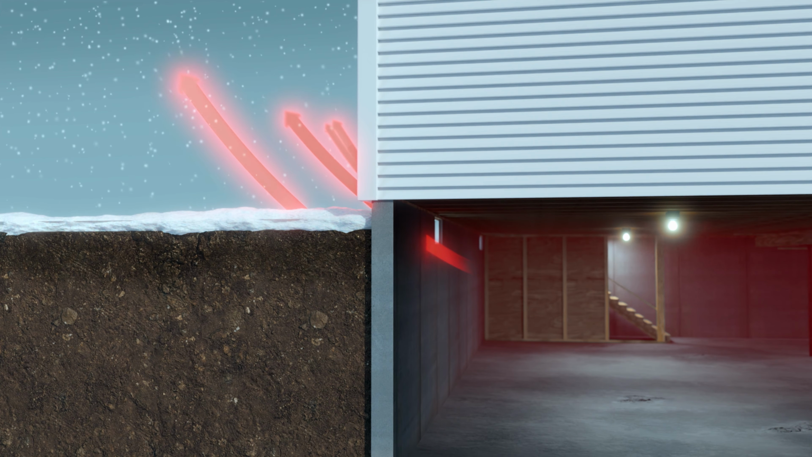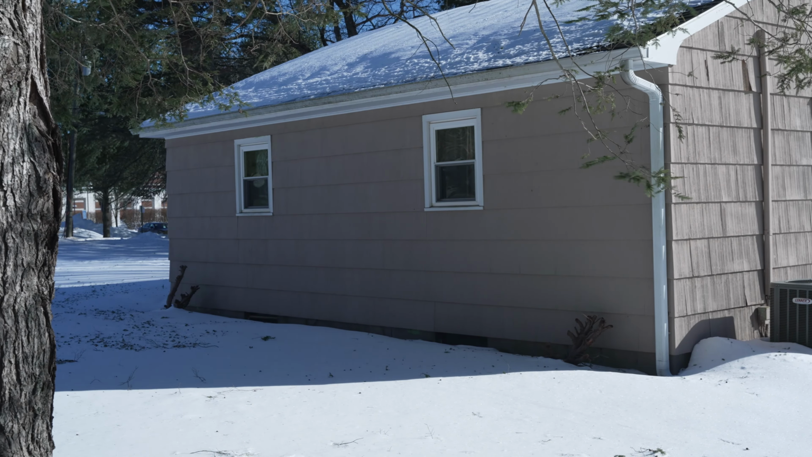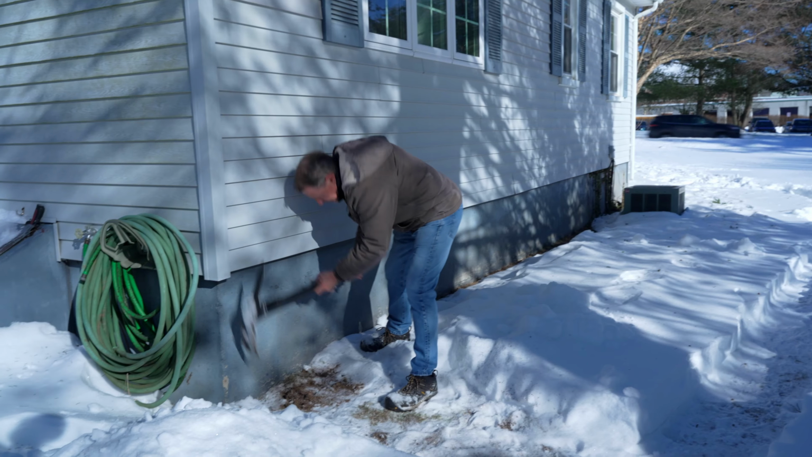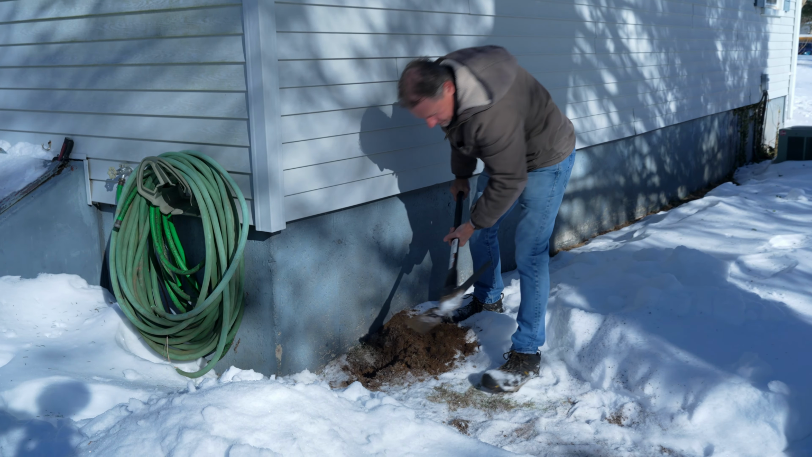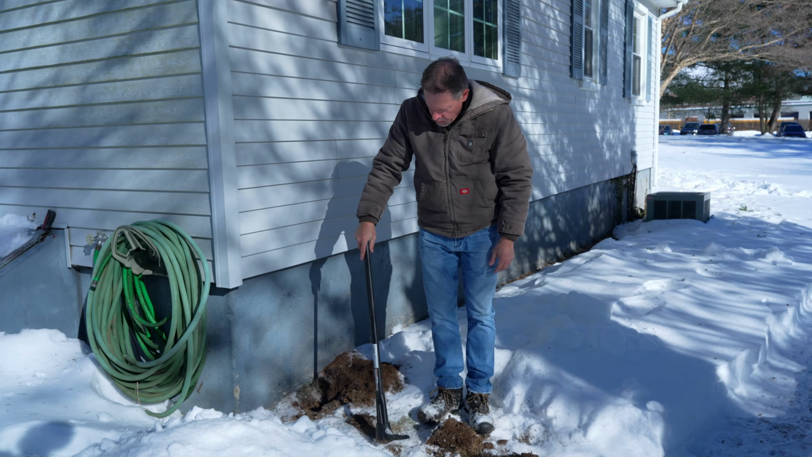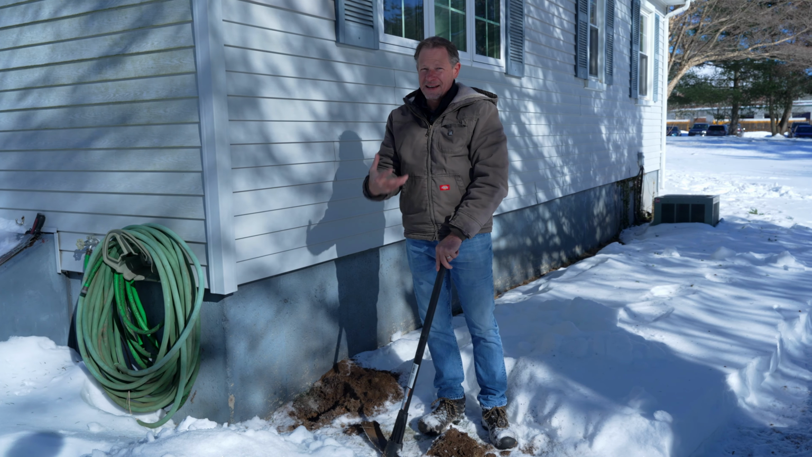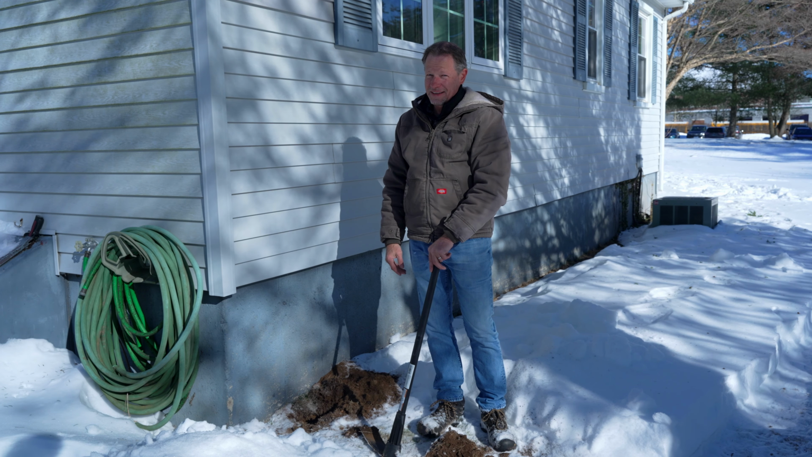We do have some reflection from the sun, but even I see on the neighbor's house, you can see most houses around here, 10 days after this big snow, there's less snow along the foundations because the foundations are radiating heat. Another thing that we can see is that the soil is thawed, it's not frozen, near the foundation. Where out here, I'm hitting ice. You can hear it. We have soft soil here against the foundation, and we have hard frozen soil out here. So it shows you that you're paying to heat the soil around your foundation, and that's senseless.